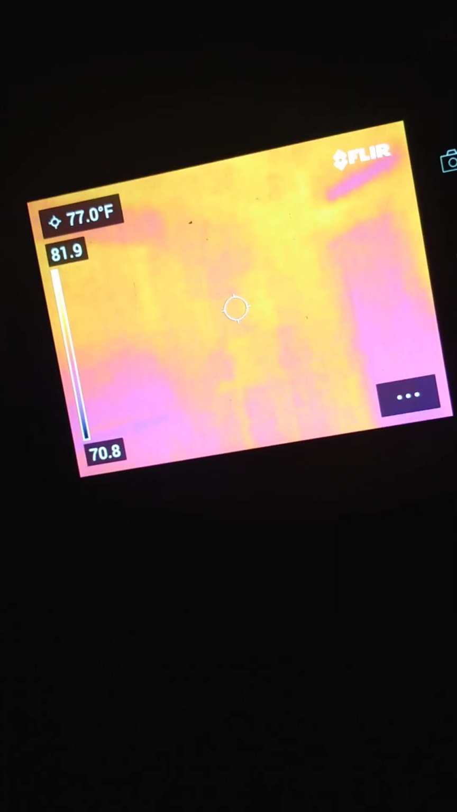I'm not using anything other than the thermal imager tonight, the thermal camera, the C5. Other than that light knock that I heard, of course I was talking over it. It might come up on the video, but anyway.